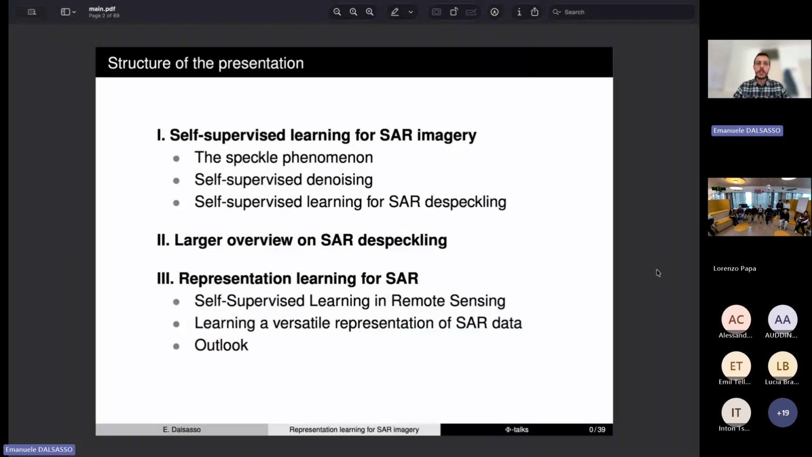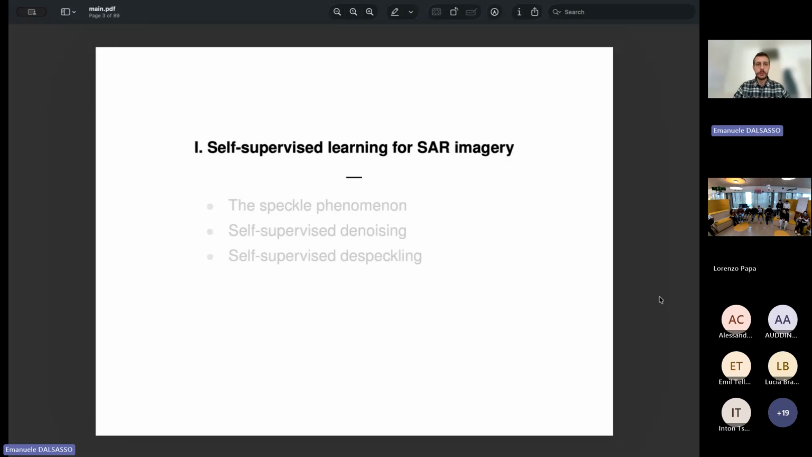I structured the presentation in three parts, but the second one is very quick and very broad, so the two main parts will be related. The first one is on self-supervised learning for despeckling, and I will present MERLIN, which is a self-supervised despeckling method. The second most important part will be on representation learning using self-supervised methods, specifically for SAR images. So let's dive in, and let's start with the first part on self-supervised learning for SAR data.